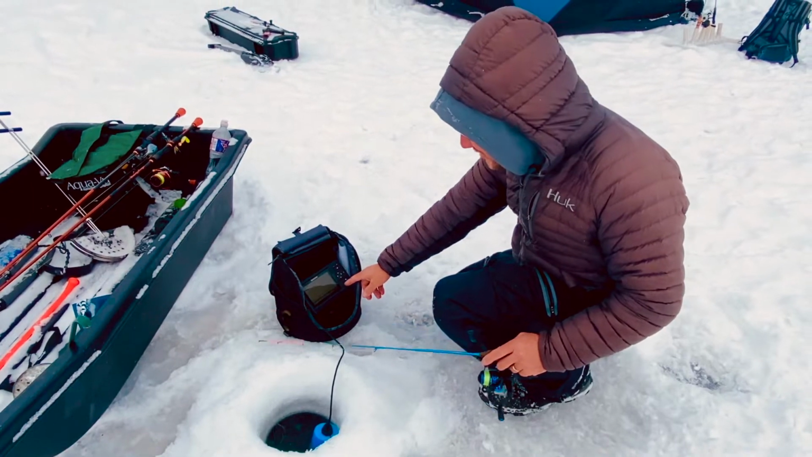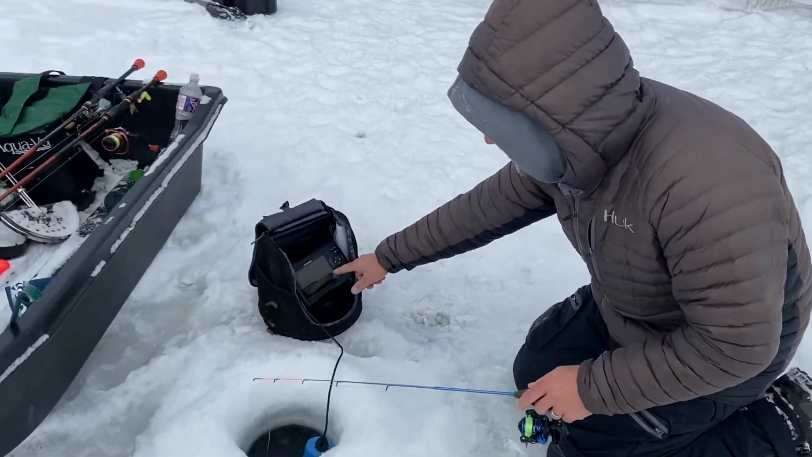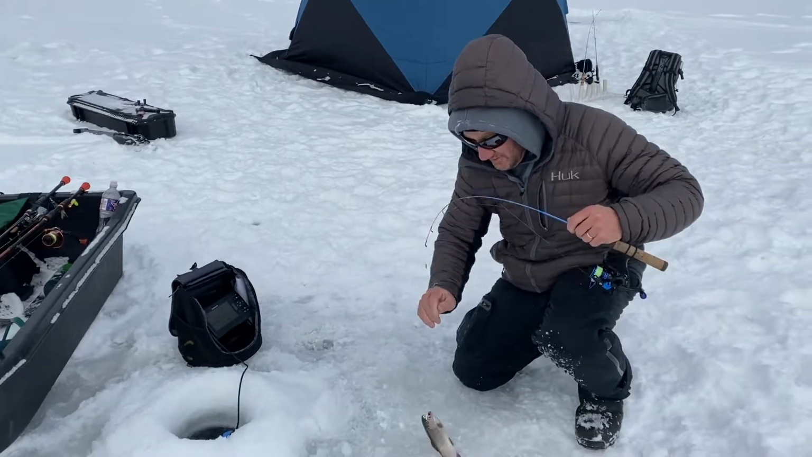The video game fishing, but we're doing it through the ice, and got the little Garmin graph here. You can clearly see my bait, my swivel, and there's a fish that keeps coming up. There it is, another rainbow.